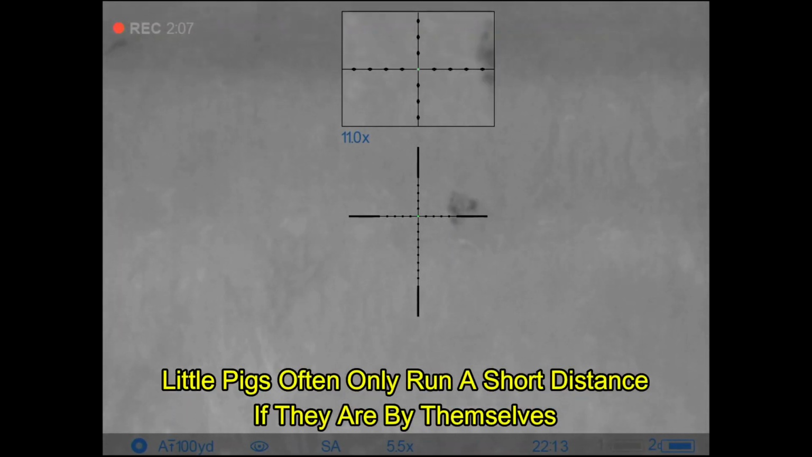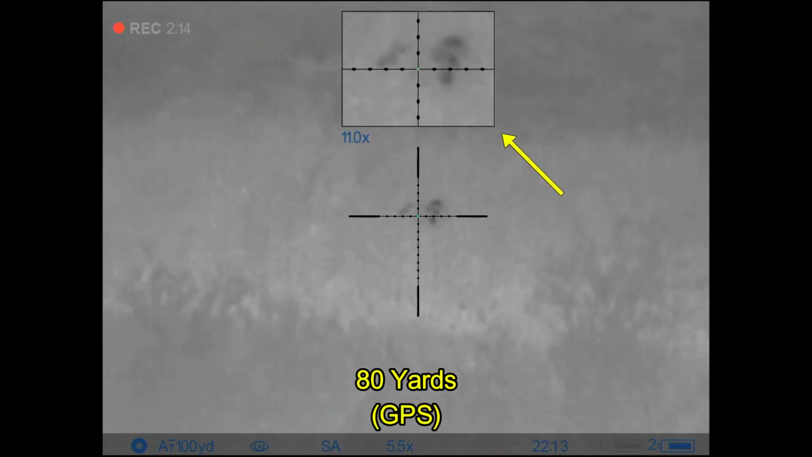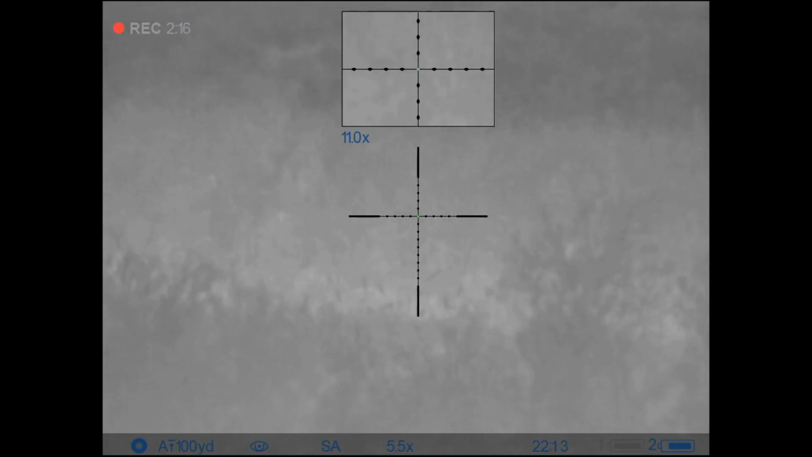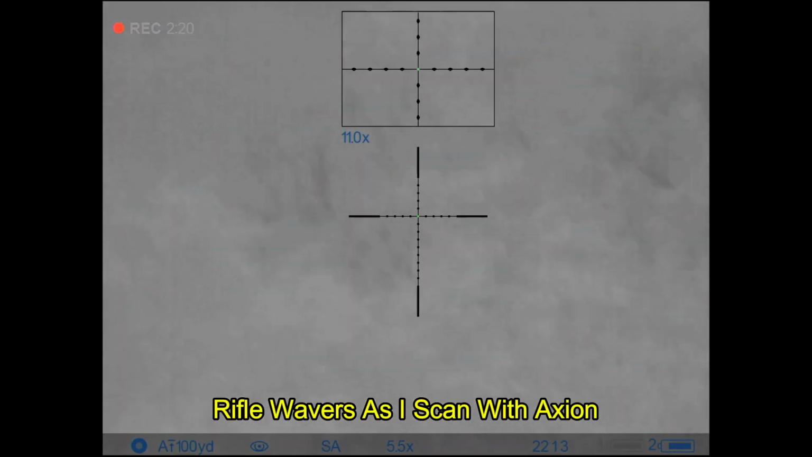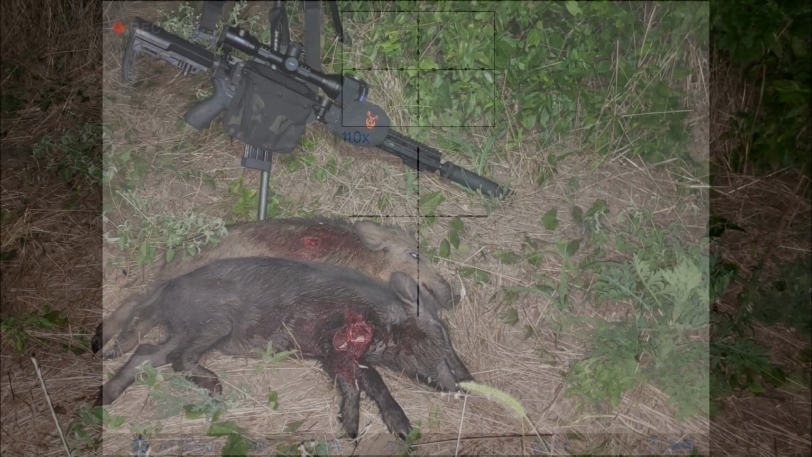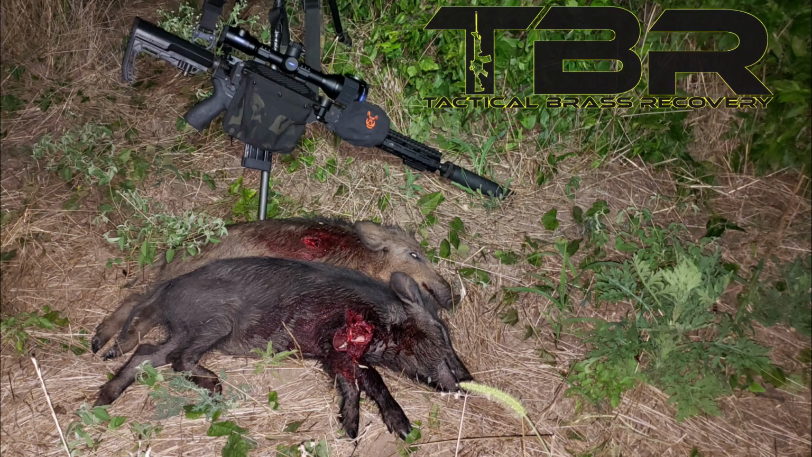Now it's not uncommon for little pigs to only run a short distance if they're separated from the group. And this one does exactly that. Now I change over to the Axion handheld, do a quick scan, and the other pigs are gone. And that did it for my evening with 2 shoats, about 25 to 30 pounds each.